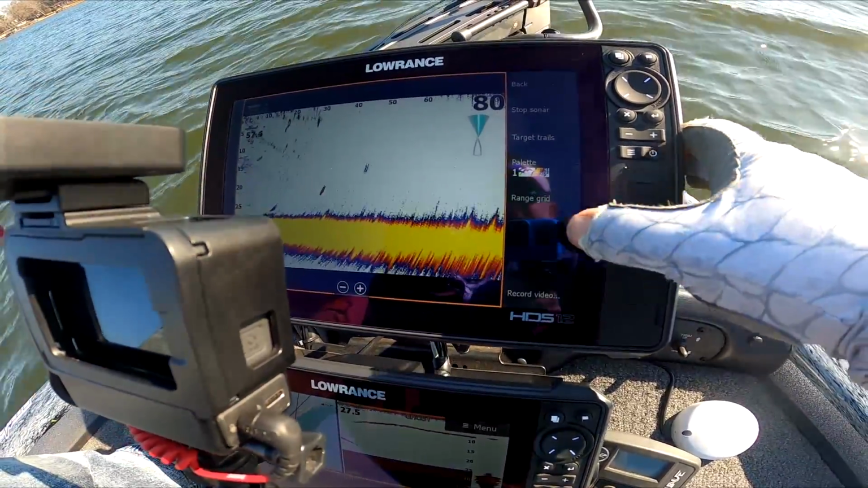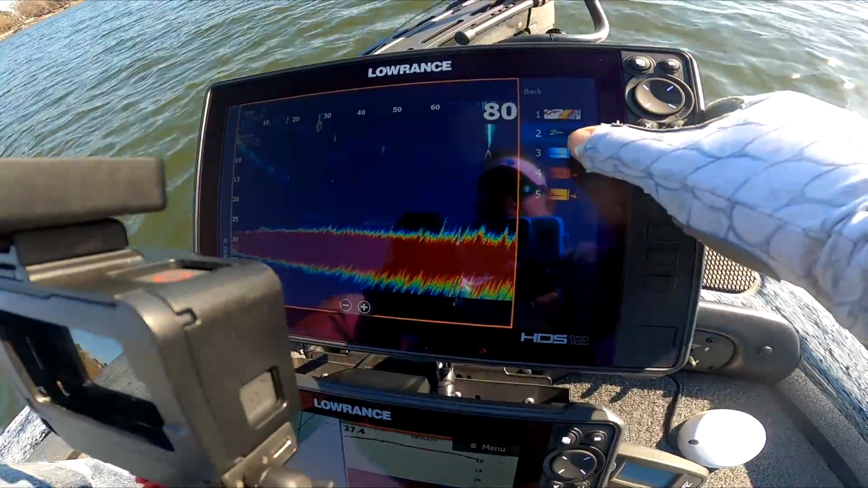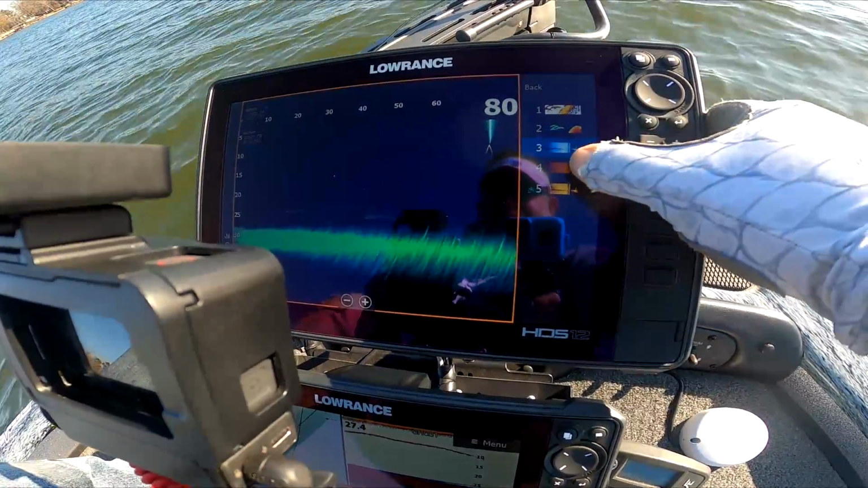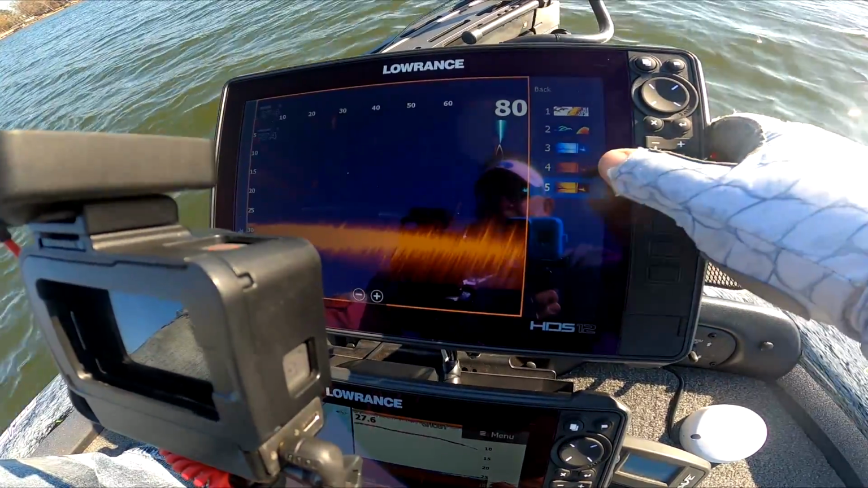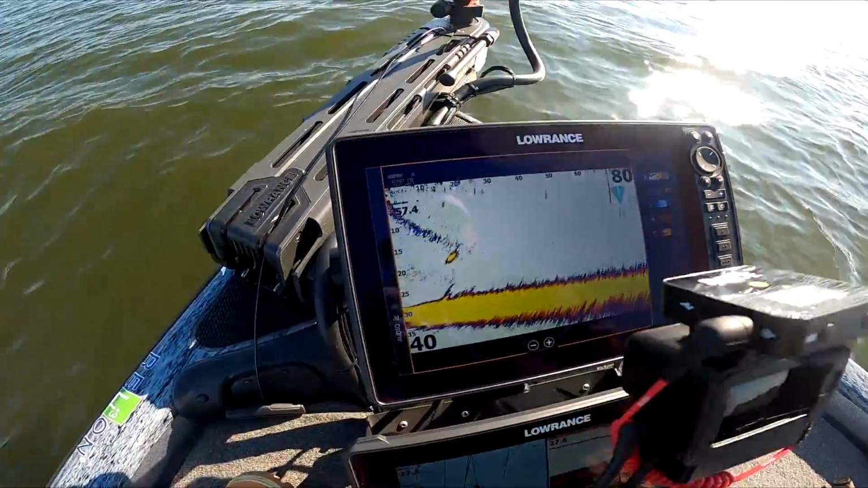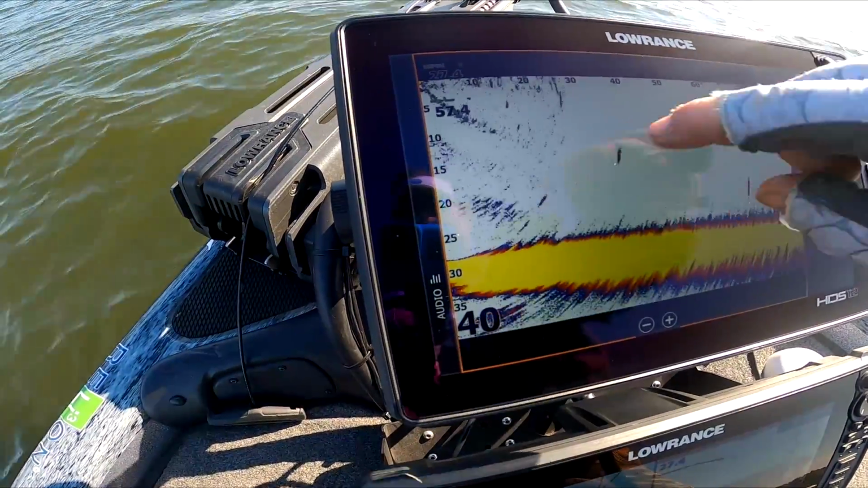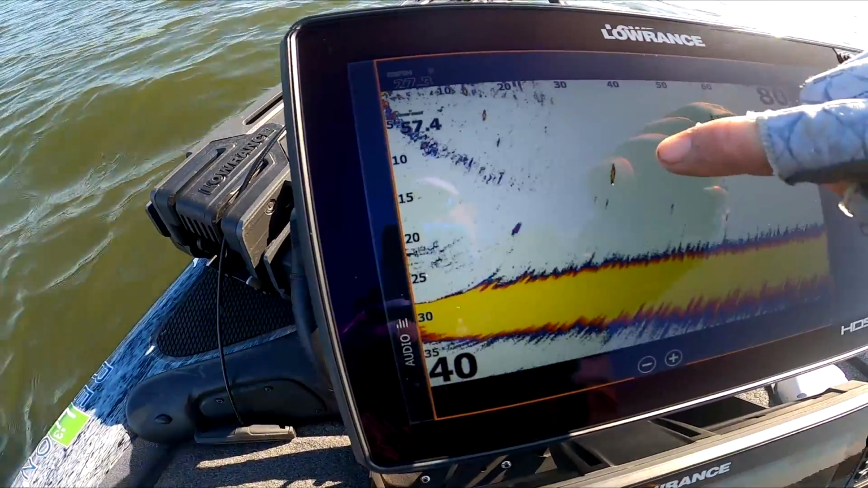Go to more options. I like one, but it's sort of a personal preference. You can go to 3 or 4 or 5. One just tends to show up a whole lot better, like this fish right here moving. Actually, it's 2 fish right there. You can see them out here moving.